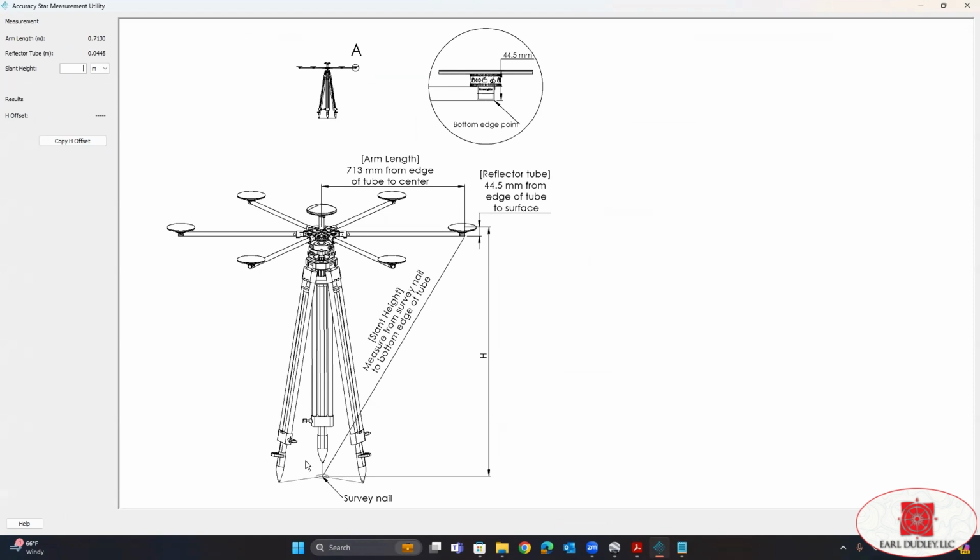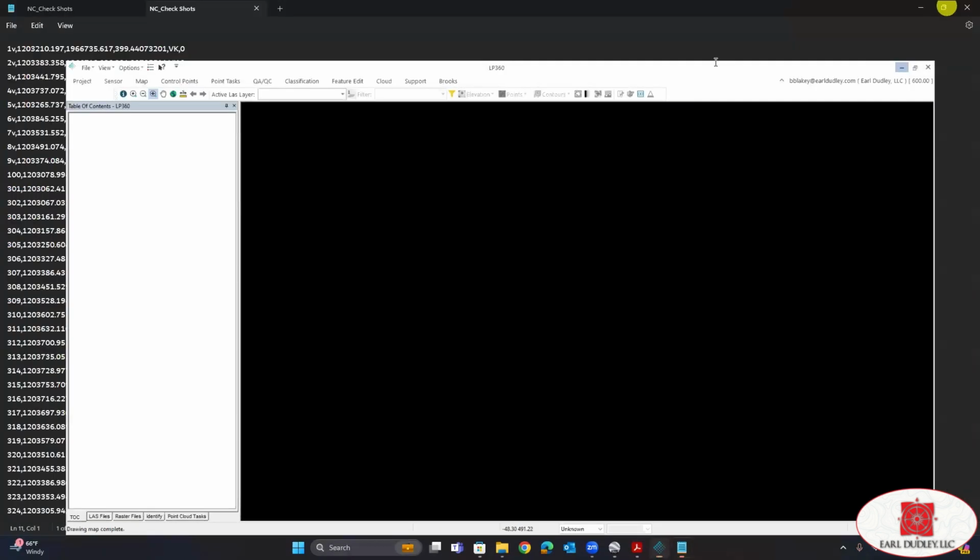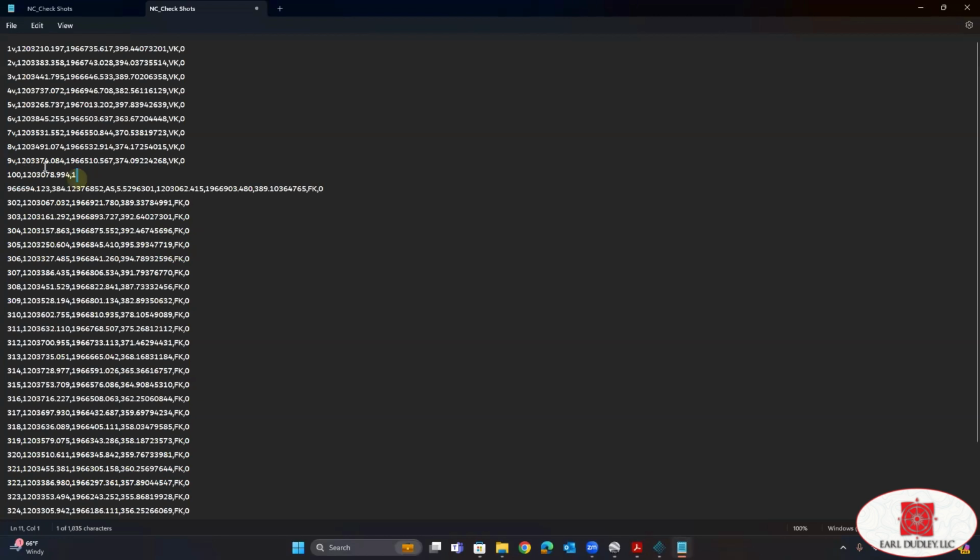We had our tripod and base set up over our control point. And with that being said, you can see right here, check shot number 100 is actually our control.